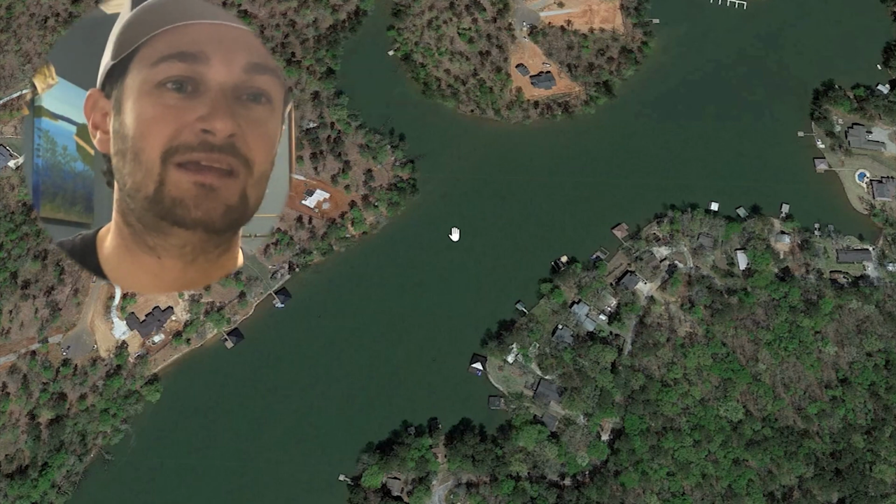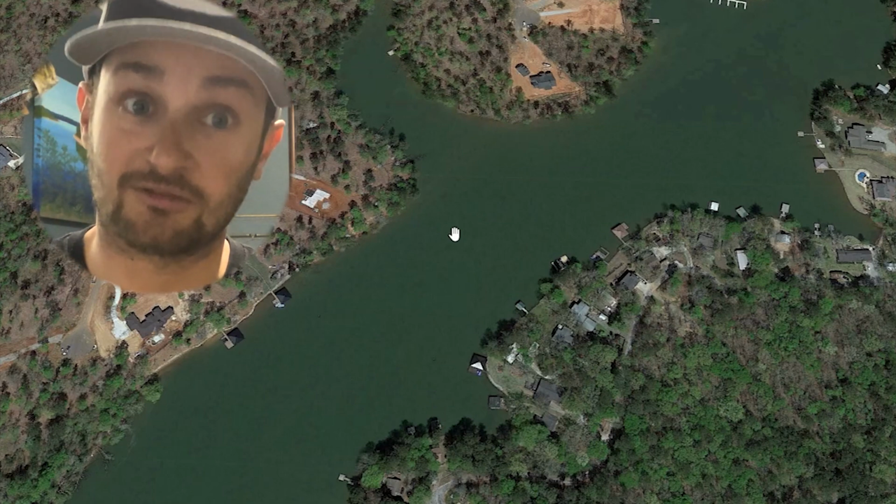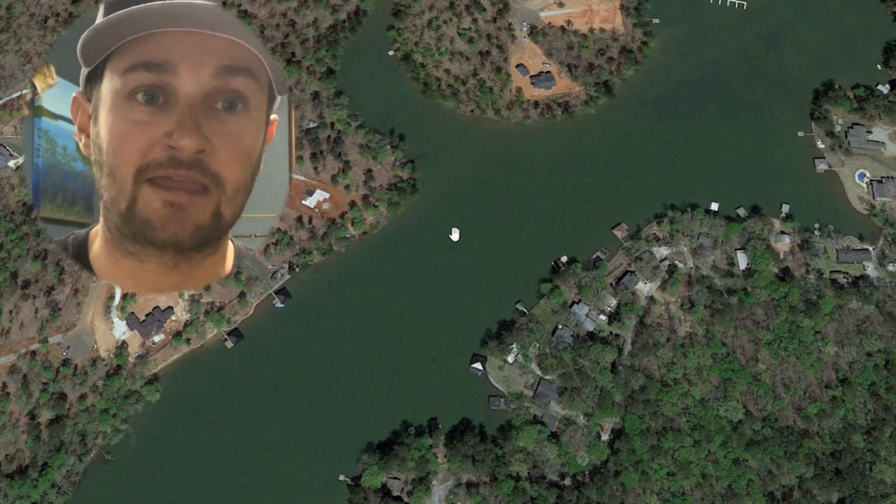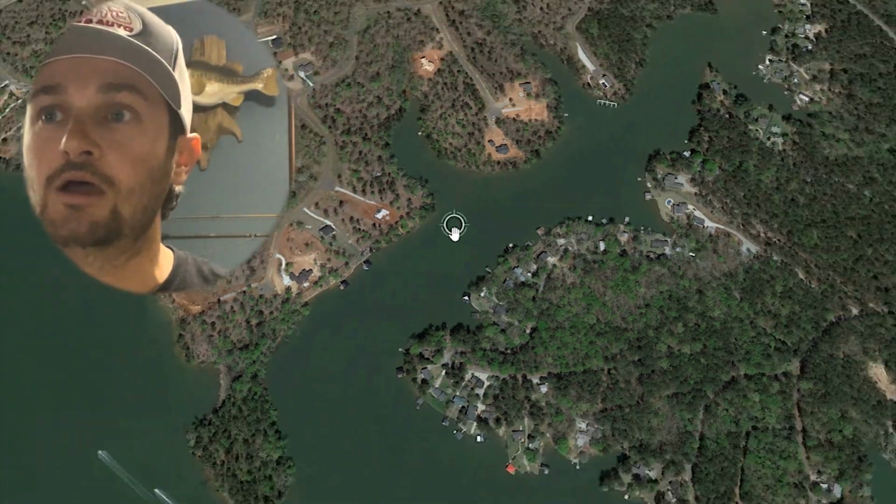Look for the docks that are going to be in the sun the longest, because in the winter, that sun is a factor. If you have a dock with black floats, and that sun's hitting it all day, that thing's going to get warm. That fish is going to know it. So that's just one thing here.